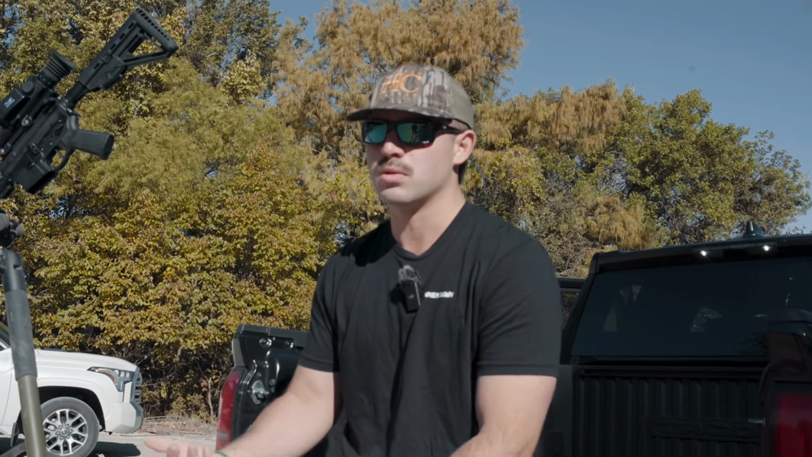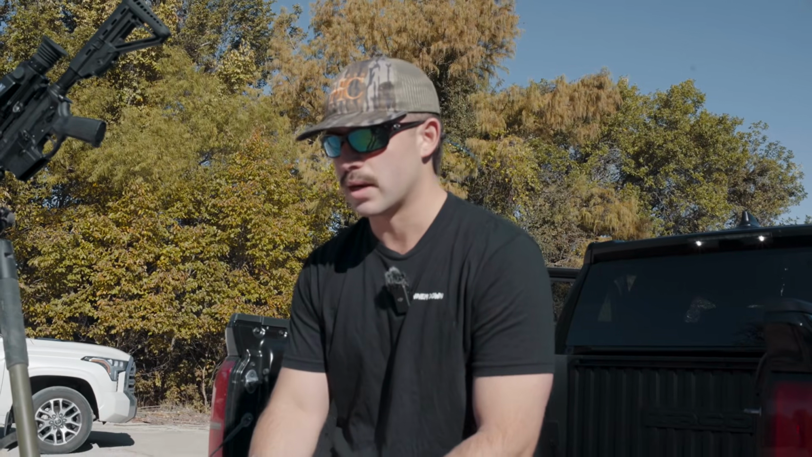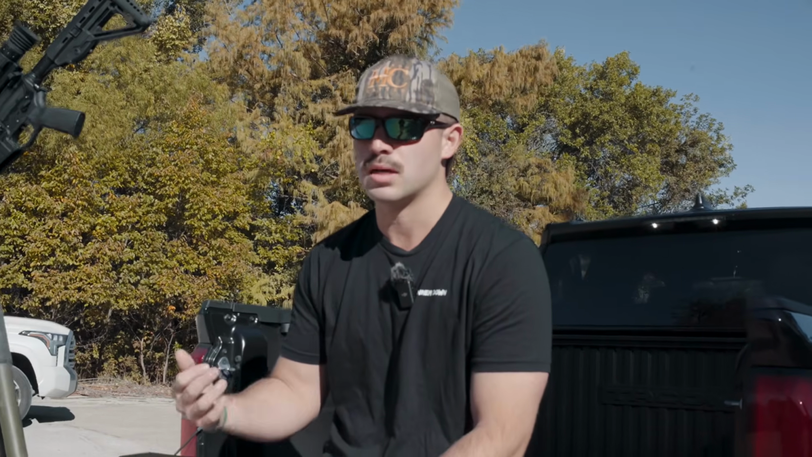Also, this scope does have Wi-Fi, so you can download the app onto your phone. I've done it. You can record, and you can give it to your buddies, and they can hold your phone and see exactly what you're doing in the scope. That's a really cool feature that most thermals nowadays have, but again, it allows this scope to compete with those top name brands. It obviously has reticle types, reticle colors, and your zeroing stages.